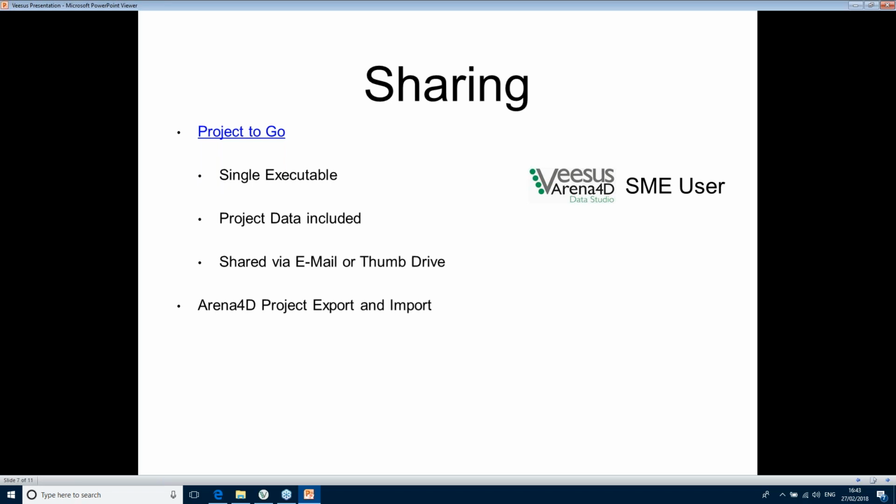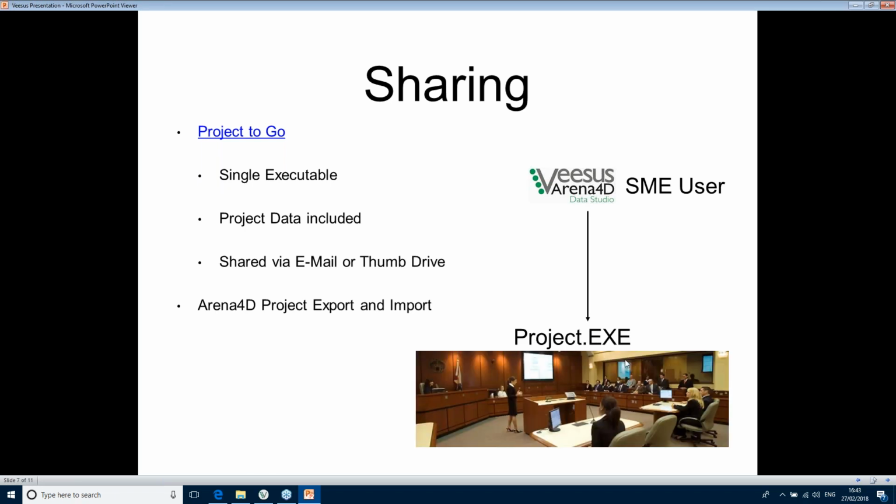So from a SME point of view, so you are the main user, you want people to see the data in a certain way, and you've created a project. You've then delivered that as an executable to somebody, and they could run that on a computer in a courtroom without needing a license of the software. And that's quite a good way of getting the information across to people.